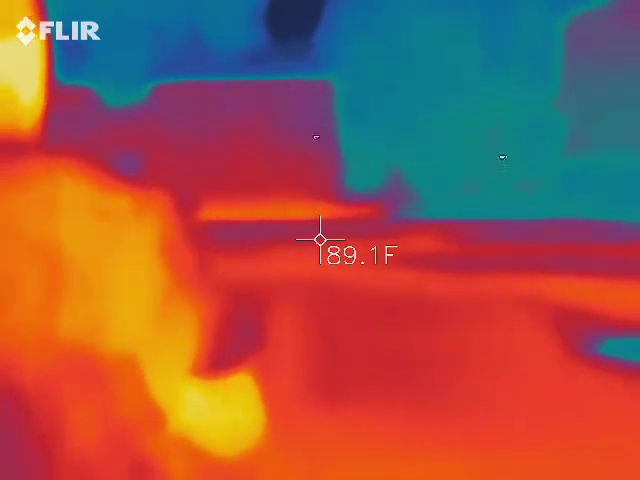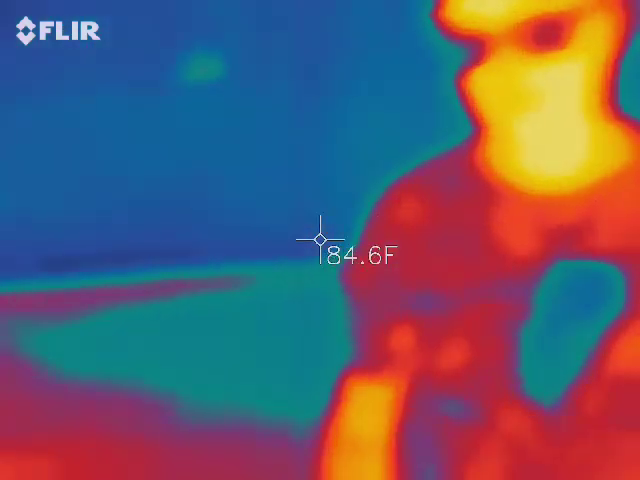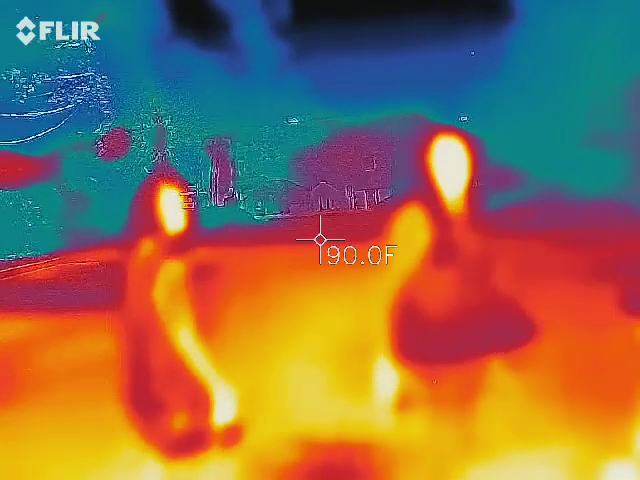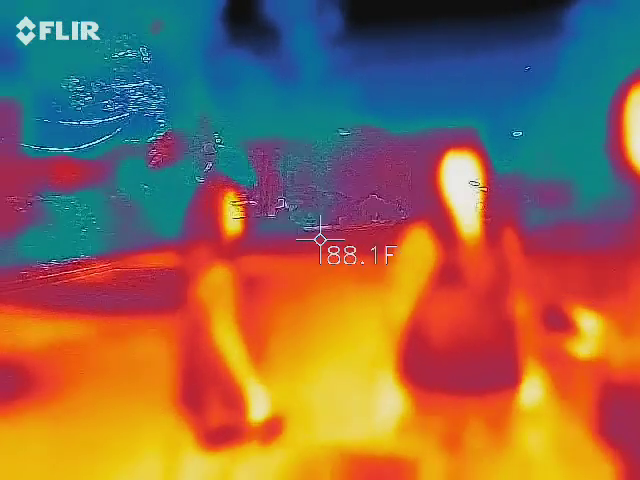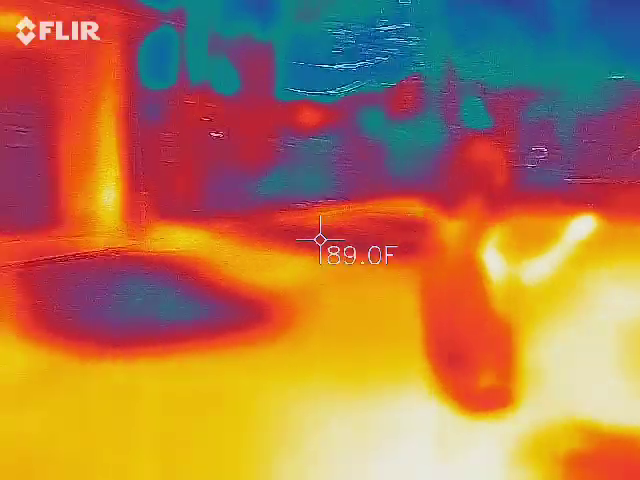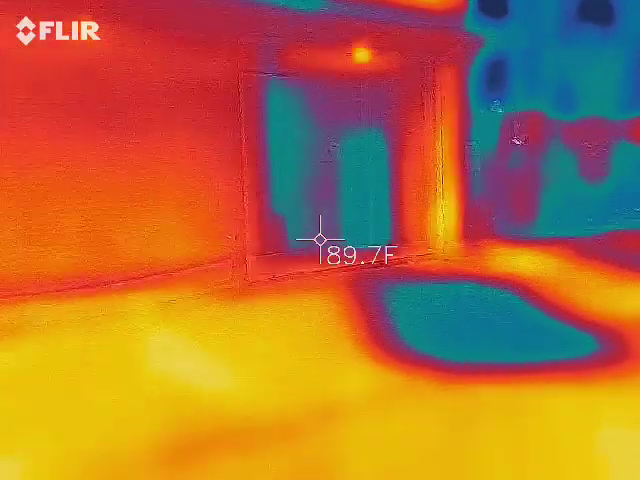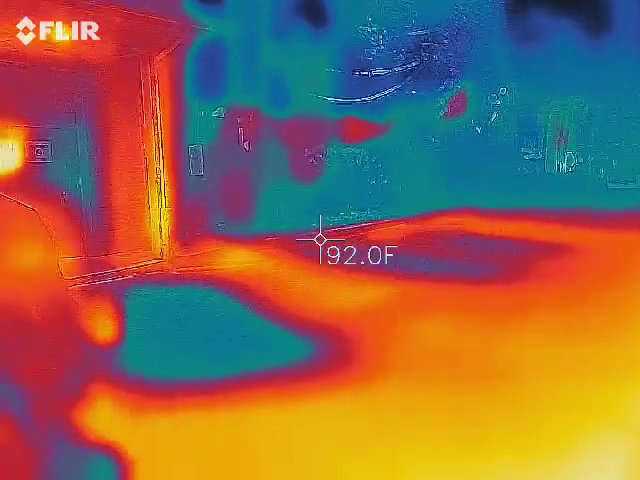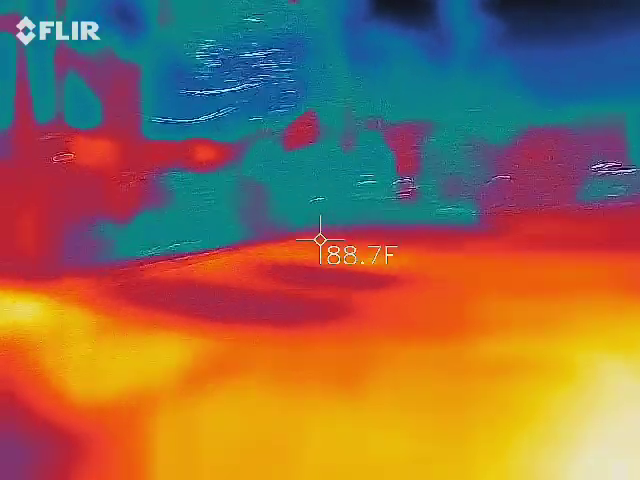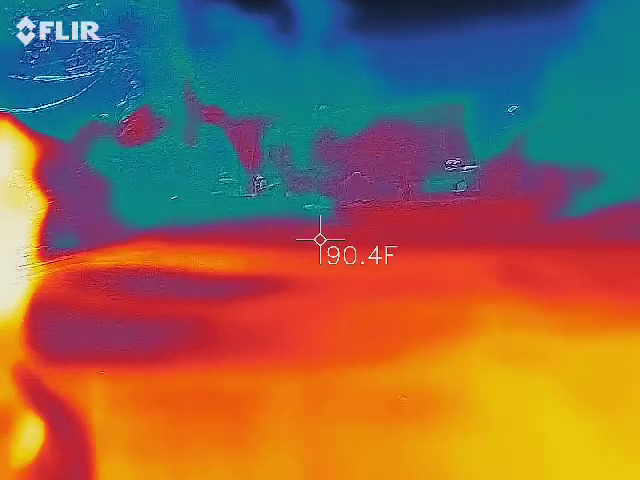How's your camera going? I haven't seen anything yet. I got the word color. I'm talking about your camera. Somebody's watching us. The fan is killing me. We might want to move away from the fan. I just heard the word box come through. Box? Huh. I'm getting all the way into the double red here in a second.